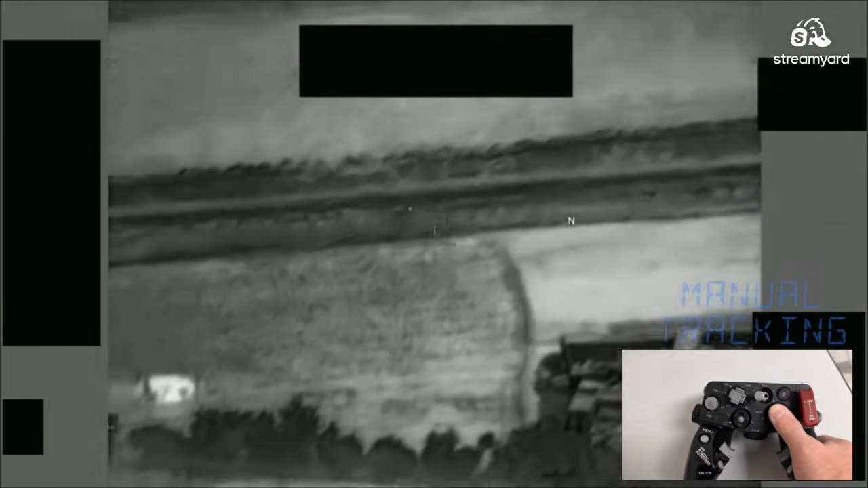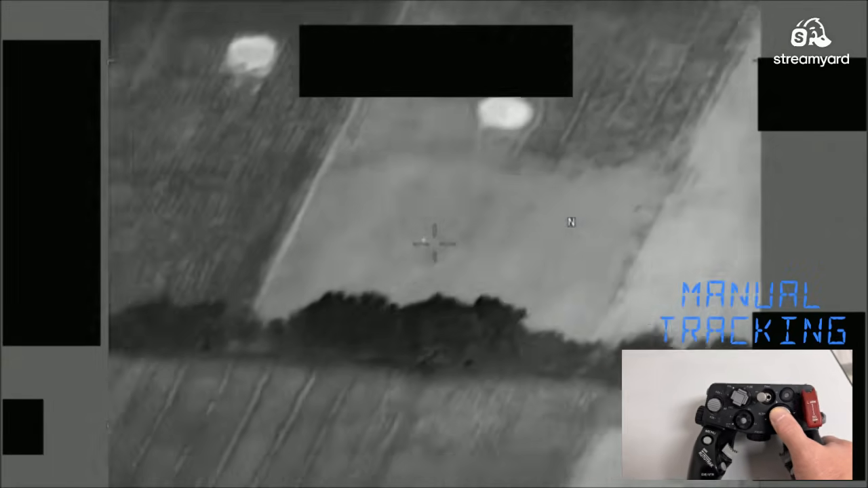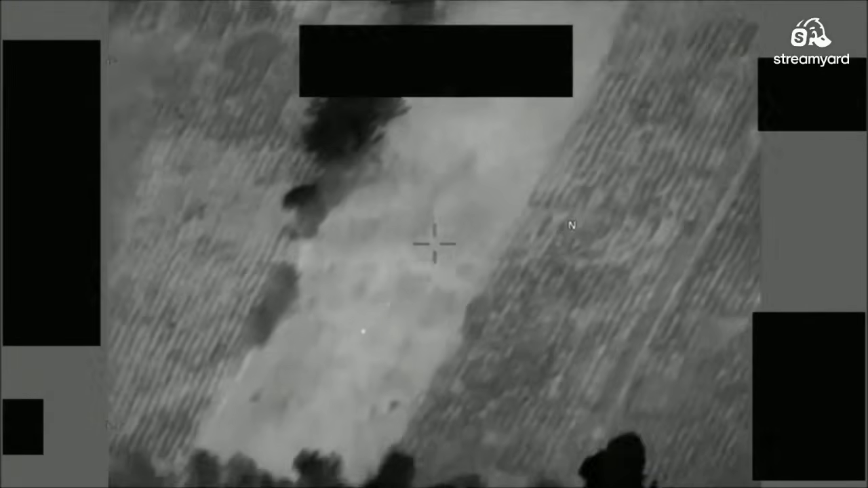We have yet another white orb going over what looks like a countryside. And I guess if you have nothing better to do, you might as well manually track this white orb to see if it's a balloon or a bird or something anomalous. So we're kind of following at a distance.